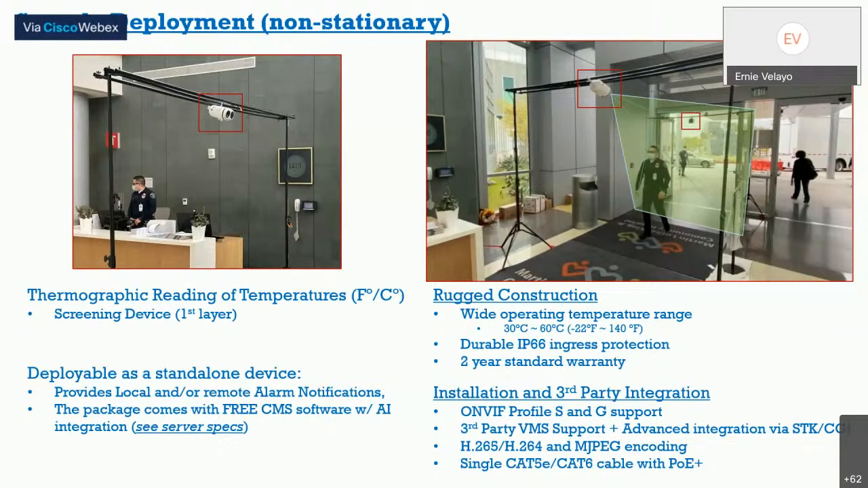We can absolutely do a deeper dive and demonstration. We're available to provide these upon request. Additionally, we'd be happy to help consult and design systems as well as provide training for integrators and your customers, based on whatever applications you run into. I know these things are very new, but we would be happy to help you tackle it. Again, my name is Ernie Ace Valayo with Aircom Vision. Thank you again for your time.